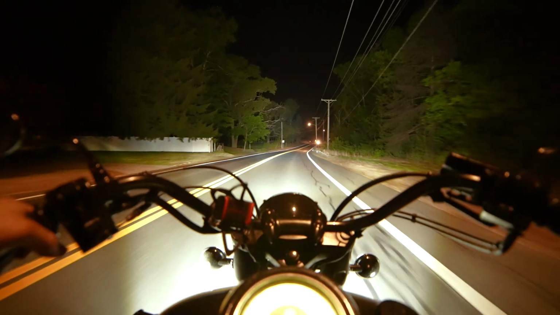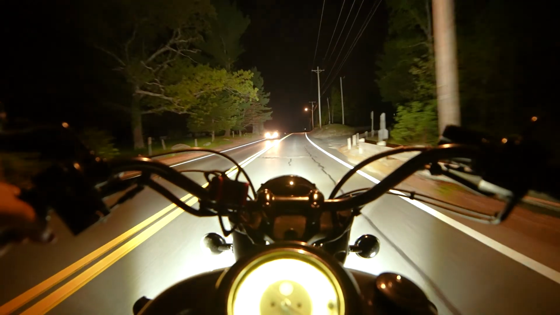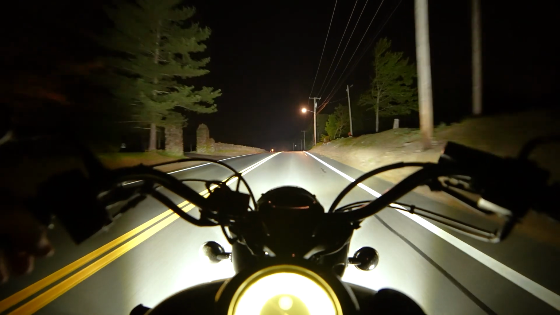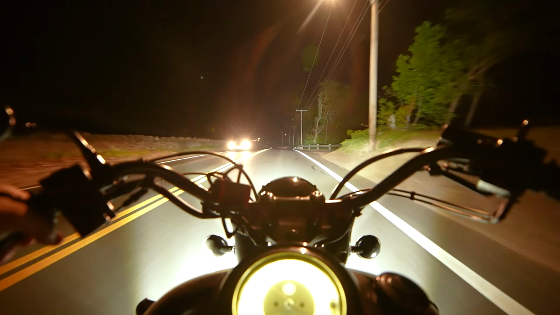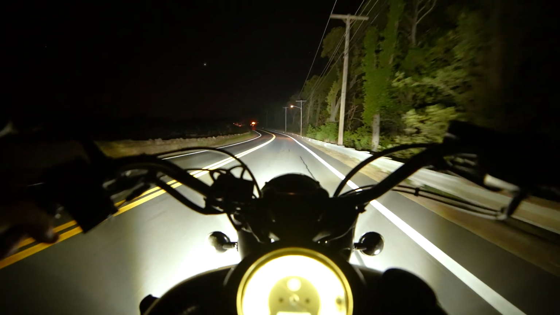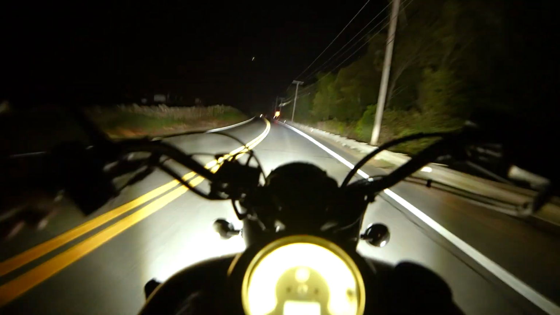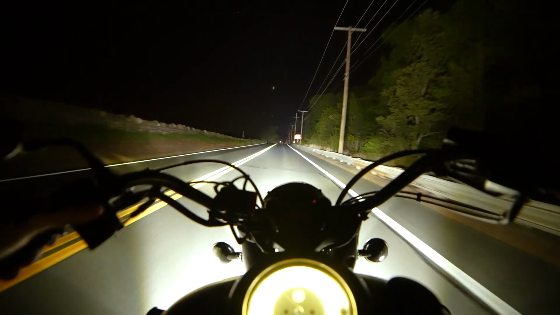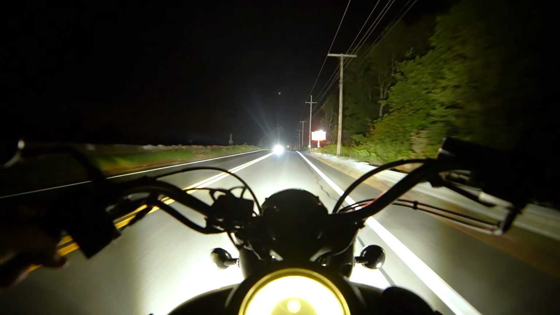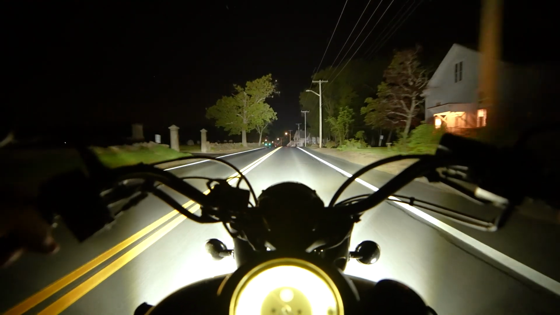Well, hope you guys enjoyed this ride. It's very warm, like I said. I am coming to an end on these somewhat test rides, and they'll be a little bit more serious going forward. This was the first ride without the shield, so I want to see the angle. I've got a solution. If the angle's still too low, I can easily adjust it now.